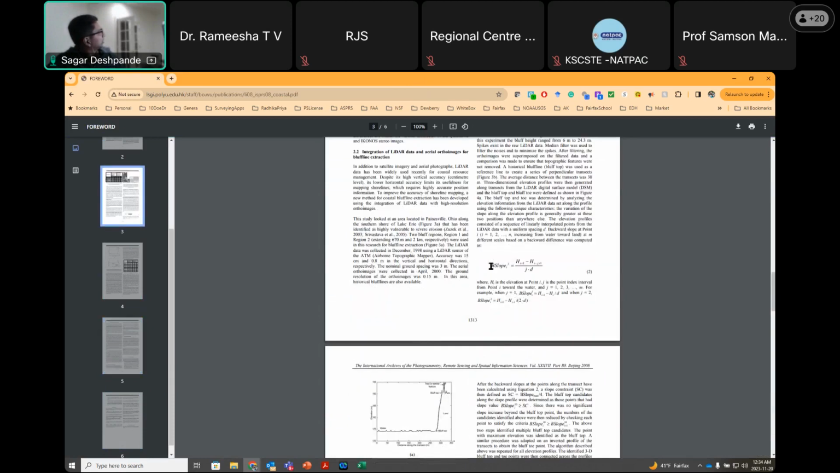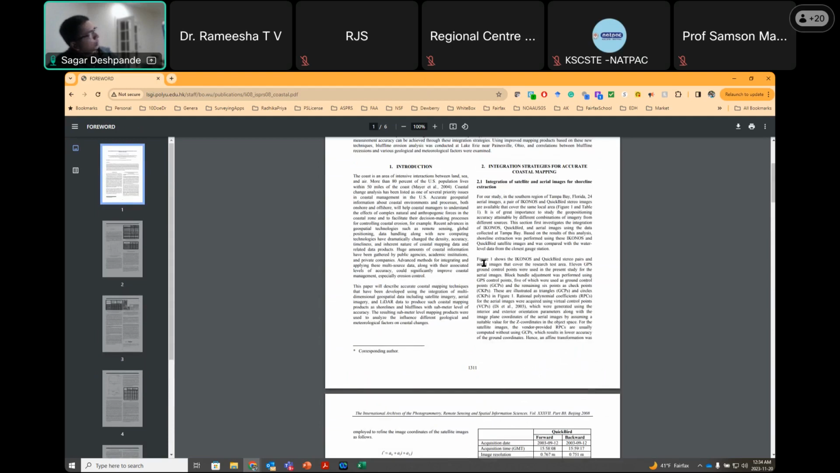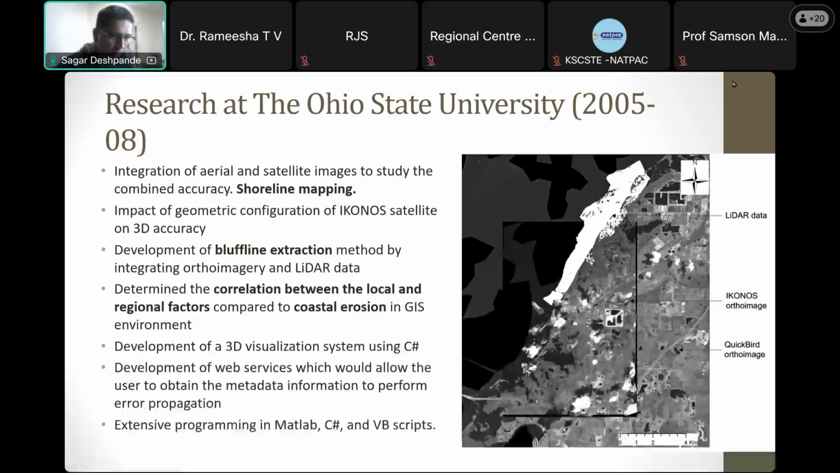What we did was try to correlate environmental factors in this particular region with the erosion rate that we observed in that location. There were some issues with the data set.